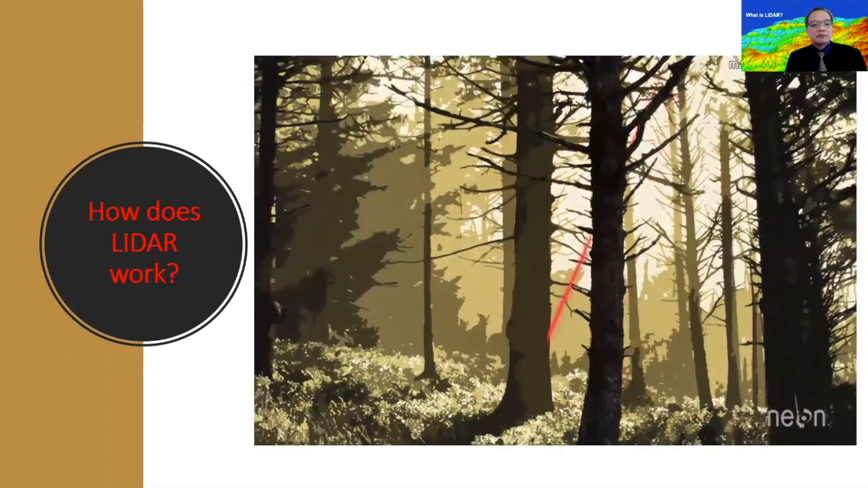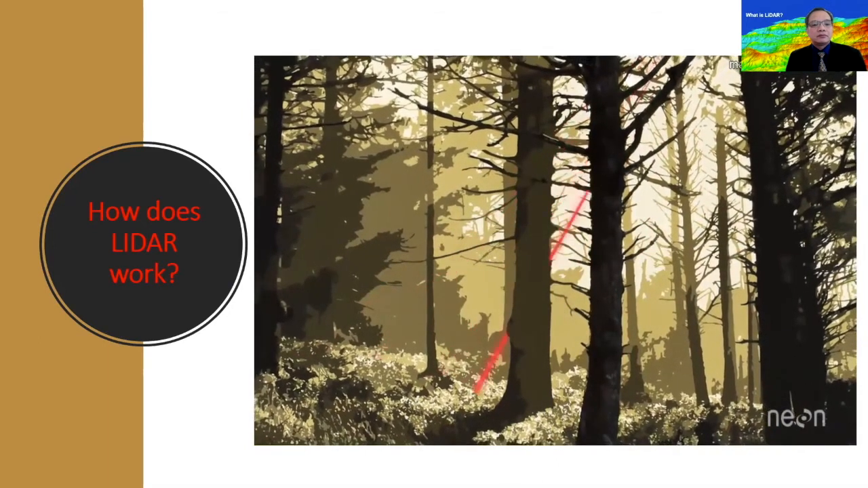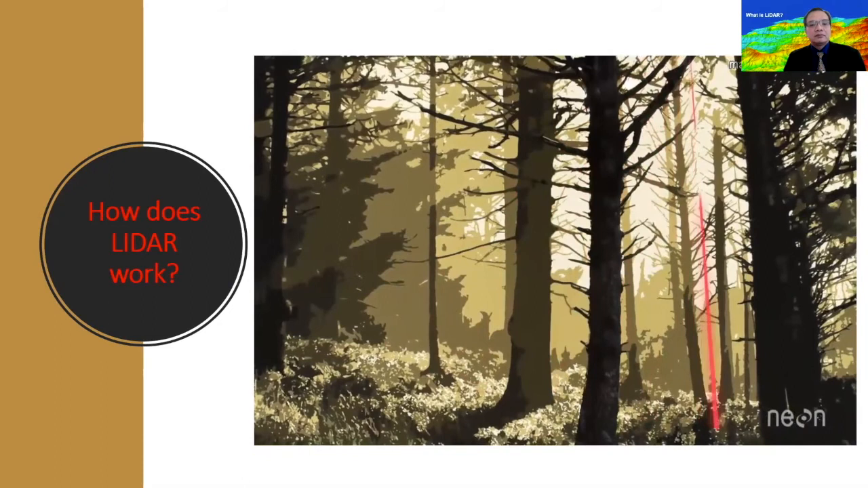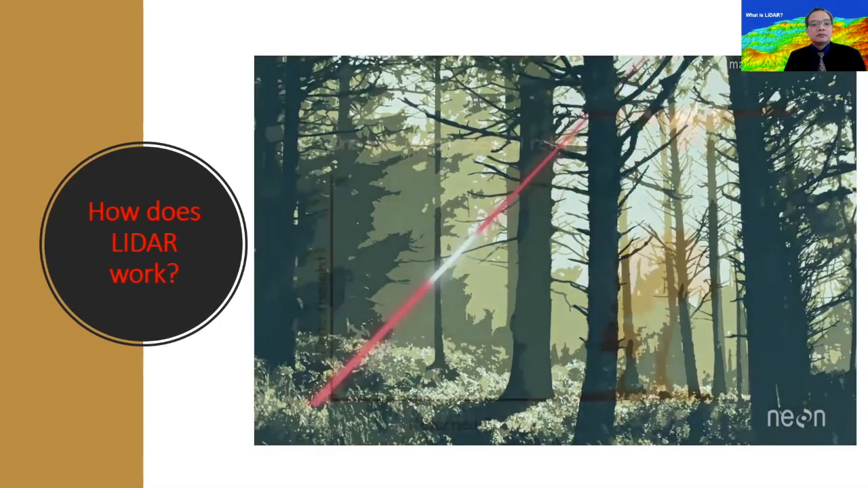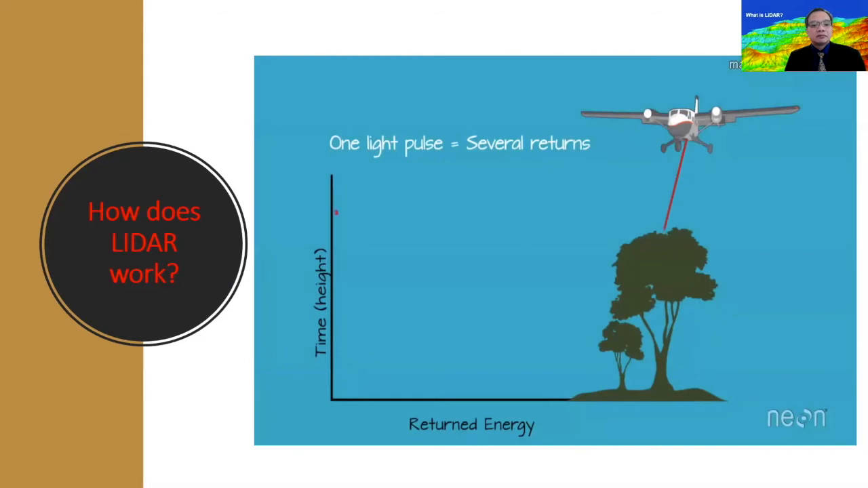So light energy that passes through the canopy reflects off of the branches and leaves within the canopy. This ability of a LIDAR system to travel through and record information starting from the top of the canopy, through the canopy, and all the way to the ground makes LIDAR systems unique and highly valuable to scientists studying trees.